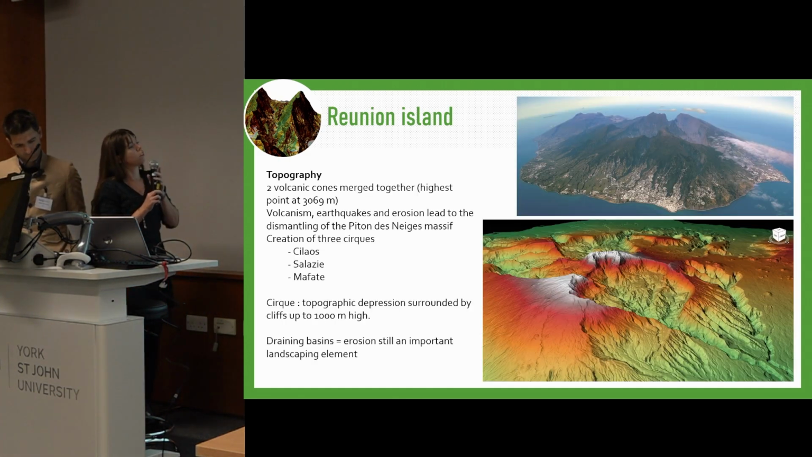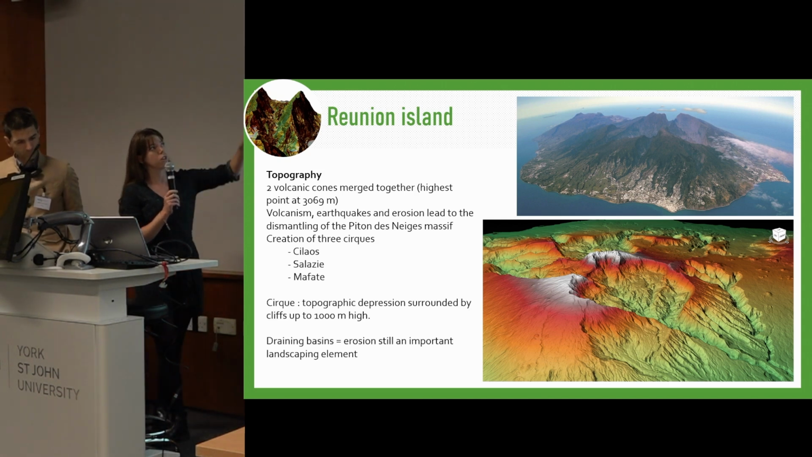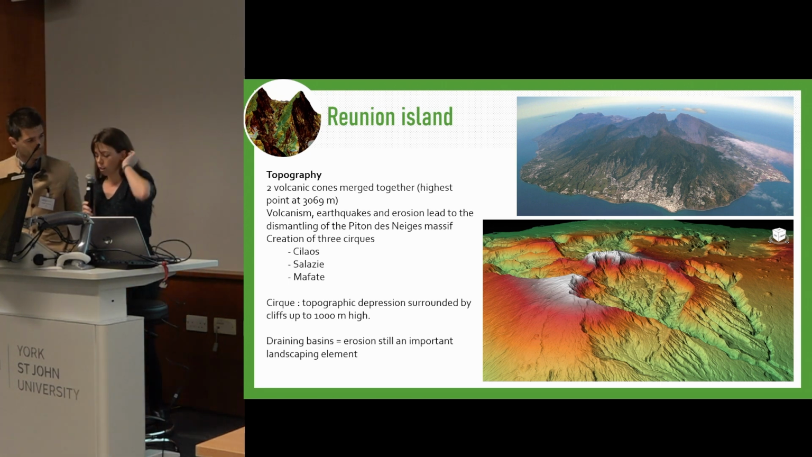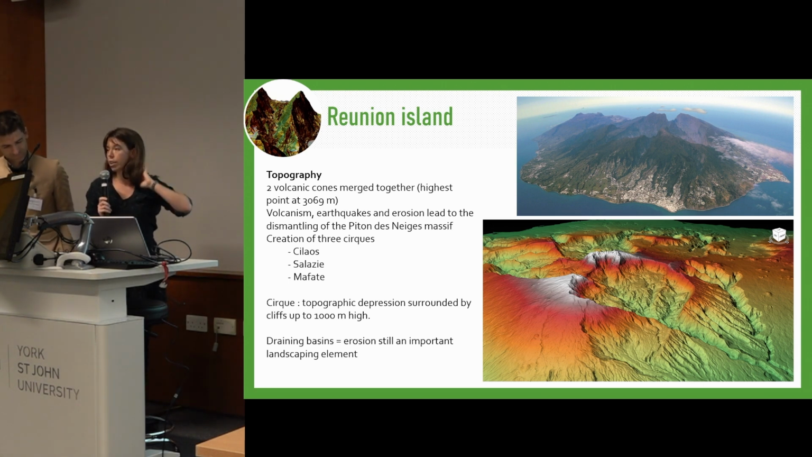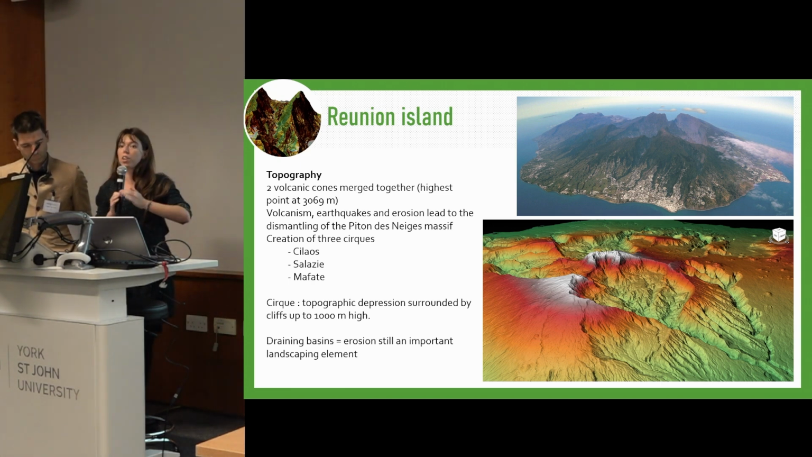The topography of the island is quite characteristic, because the two volcanoes we just talked about are like two cones merged together. The island is almost conical in shape, with its highest point at 3,000 meters. So this is a really tiny, really high island.